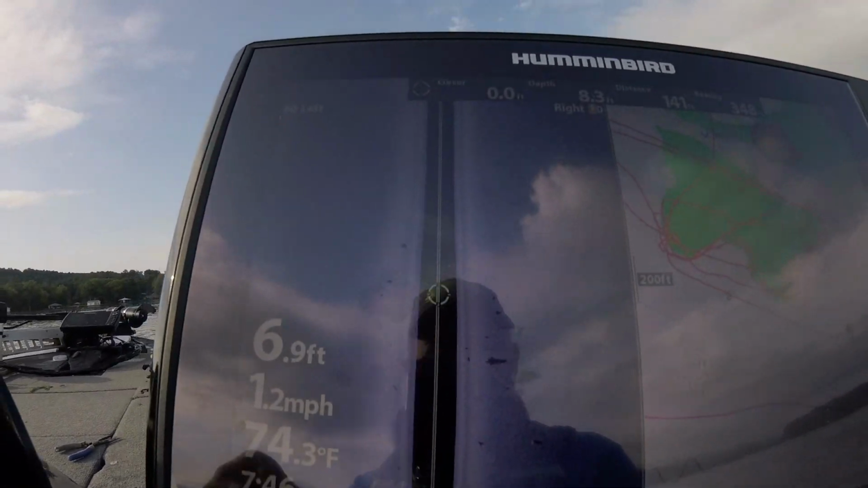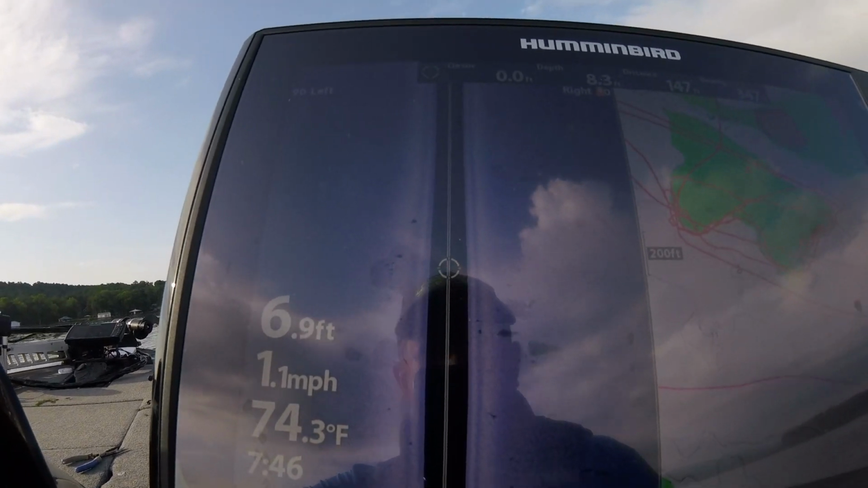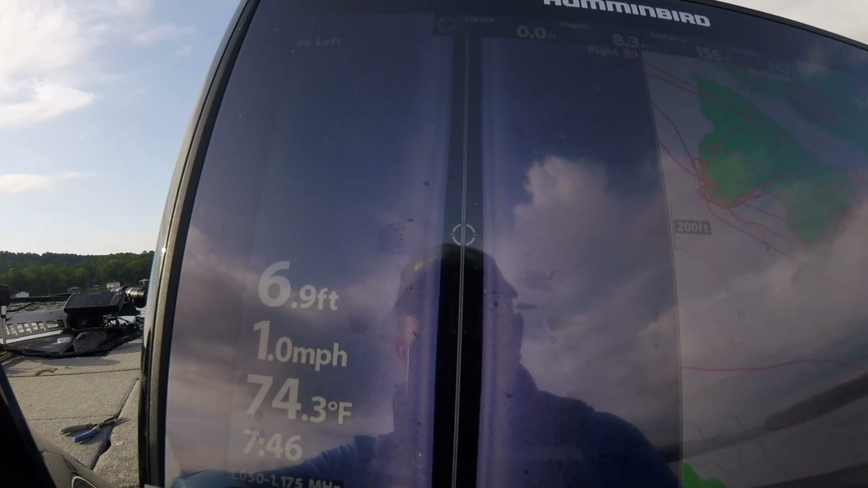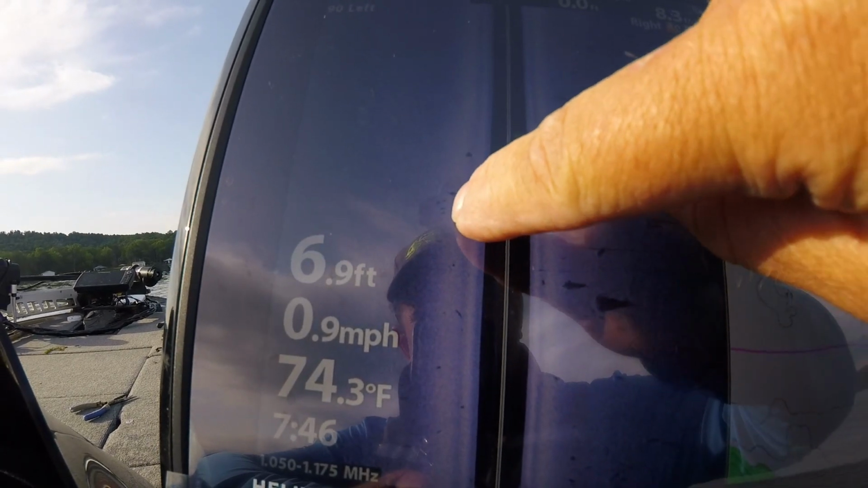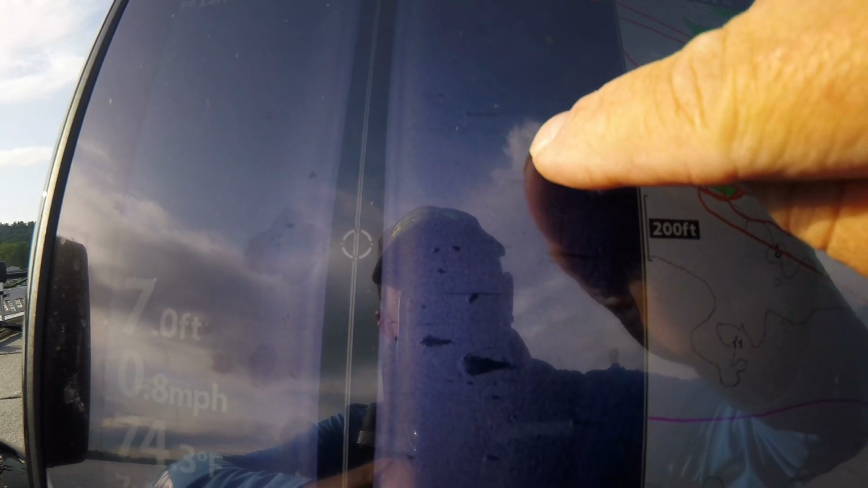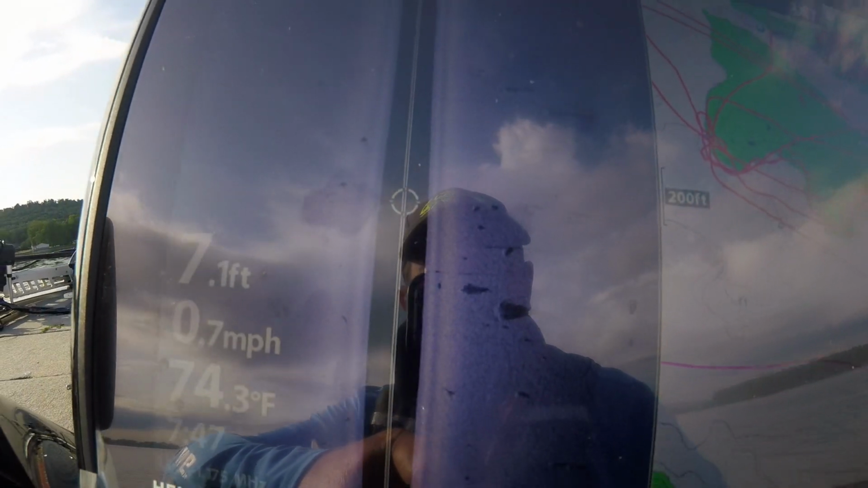Right here is another example. I'm on the opposite side of the hump, and it's showing that there's a few fish right here. They're not really bunched up, but there's enough here that it makes me want to stop and fish it. You can see these spots right here. Those are fish. There's 2 or 3 fish right there. There's a stump right here, and you can see a speck or two off of it, and that is some kind of fish. There again, I'm not sure exactly what.